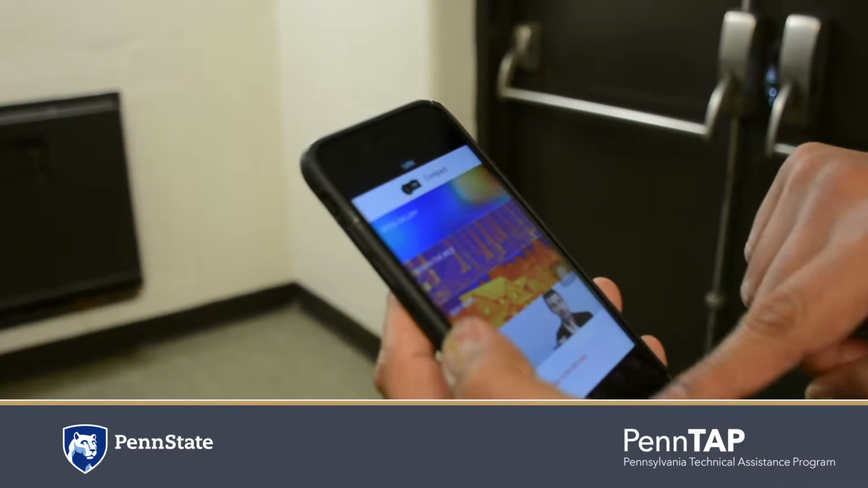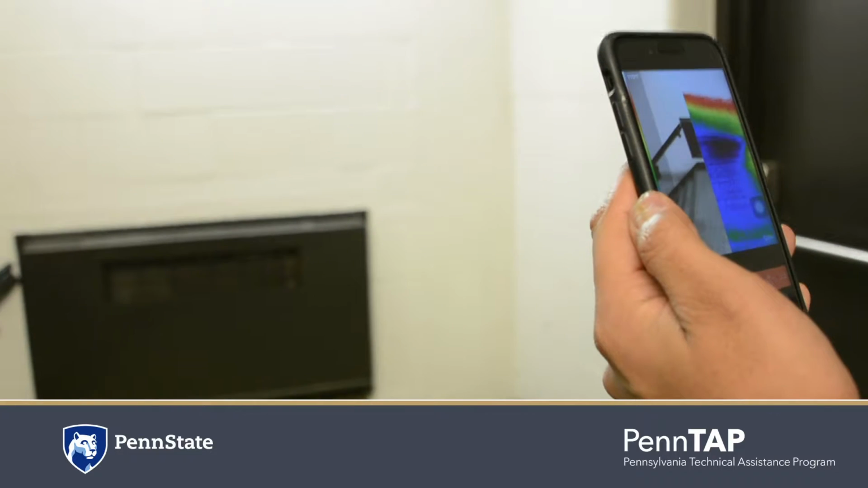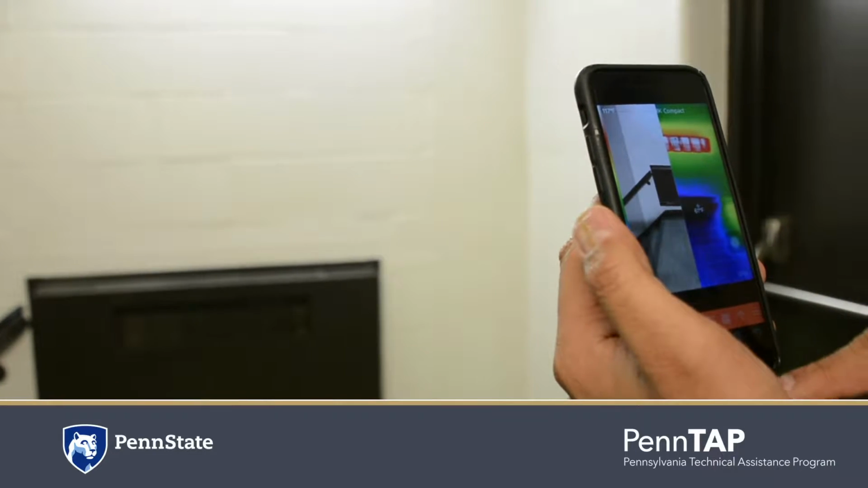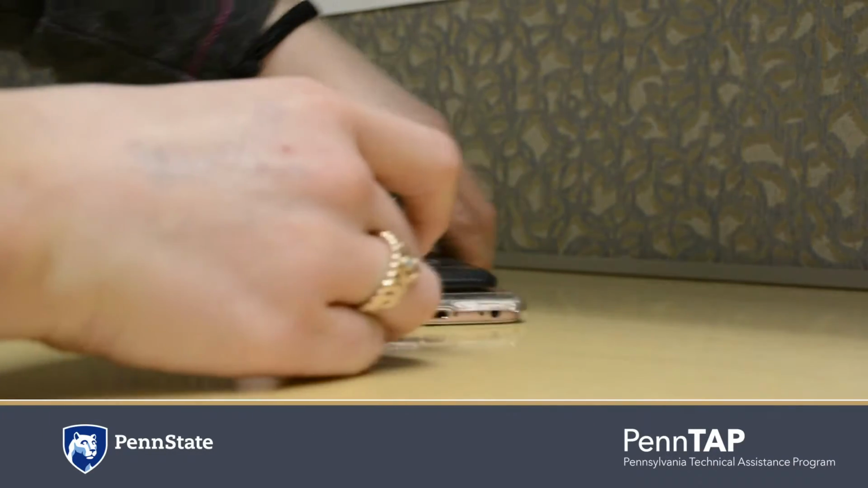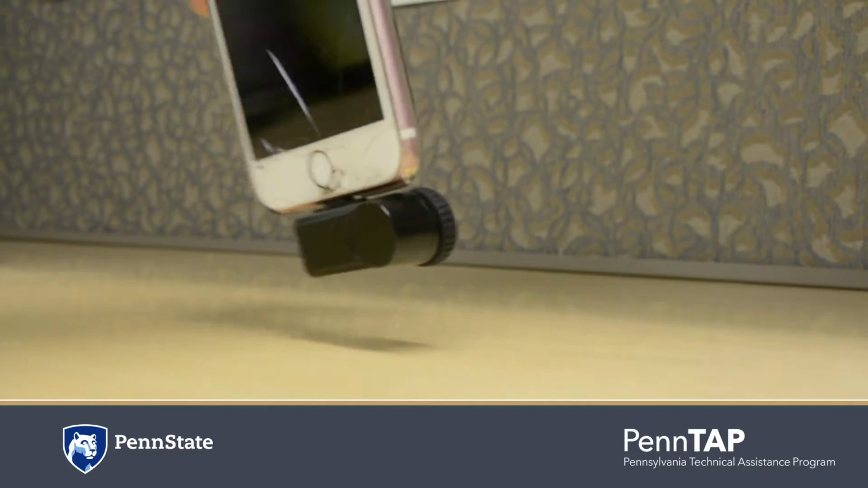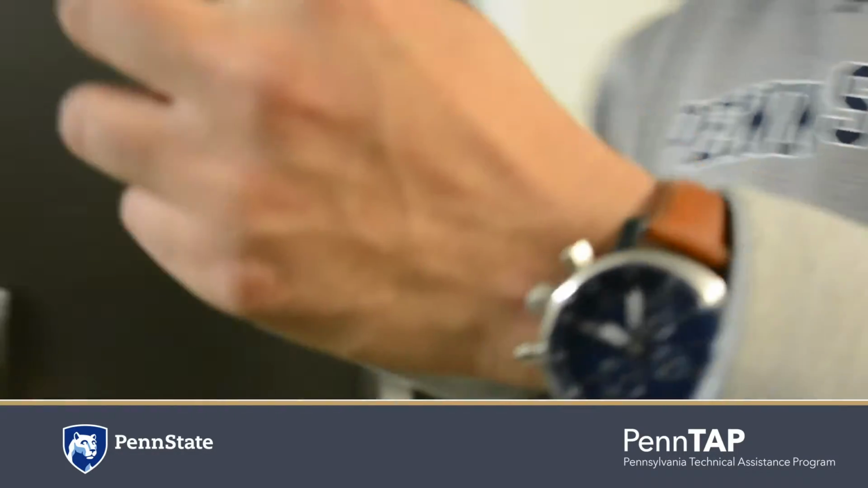The Seek infrared camera is an easy-to-use, easy-to-carry, affordable smart thermal imaging technology which can help in identifying and monitoring the energy loss of a system. Seek thermal camera allows a person to see problems such as heat loss, overheating of a system, leakages, and identifying defects like corroded fuses, bad valves, loose connections that are not visible to the naked eye.